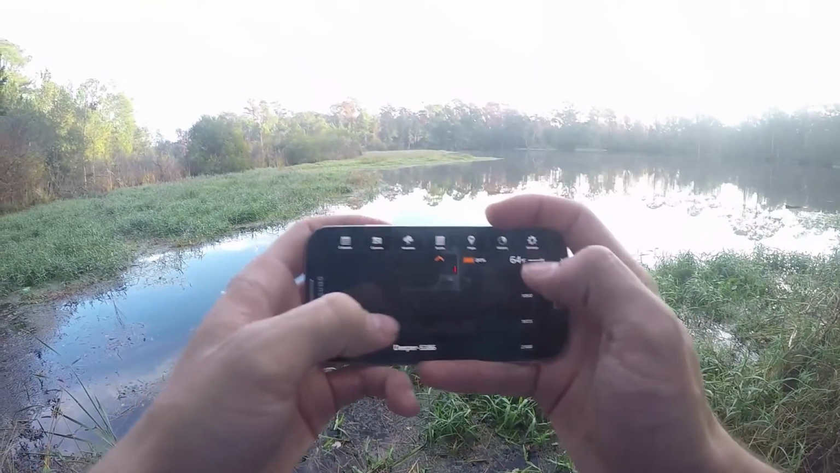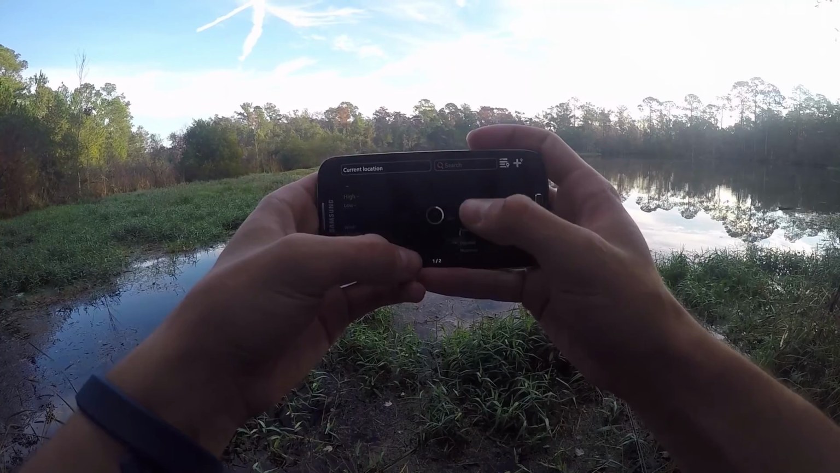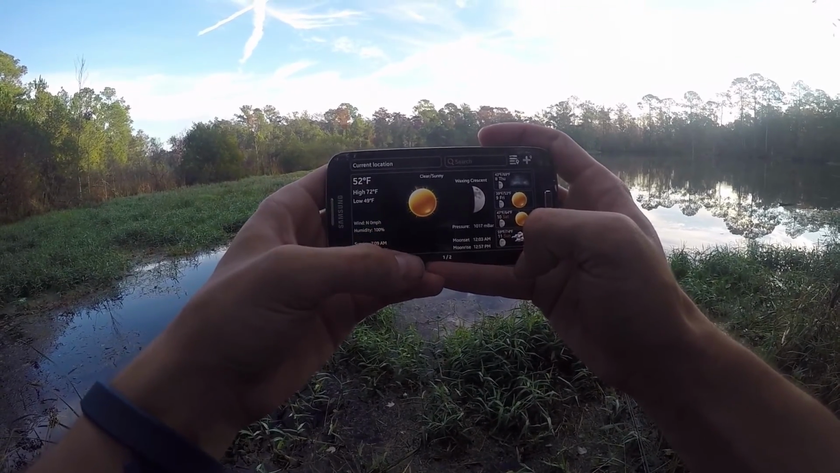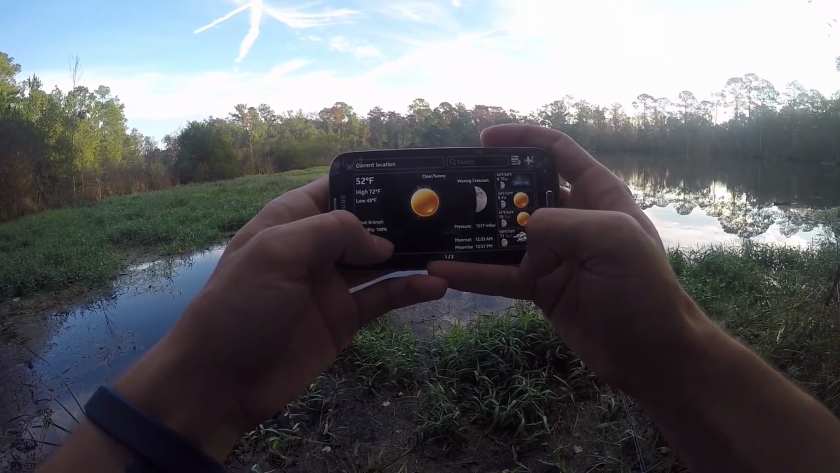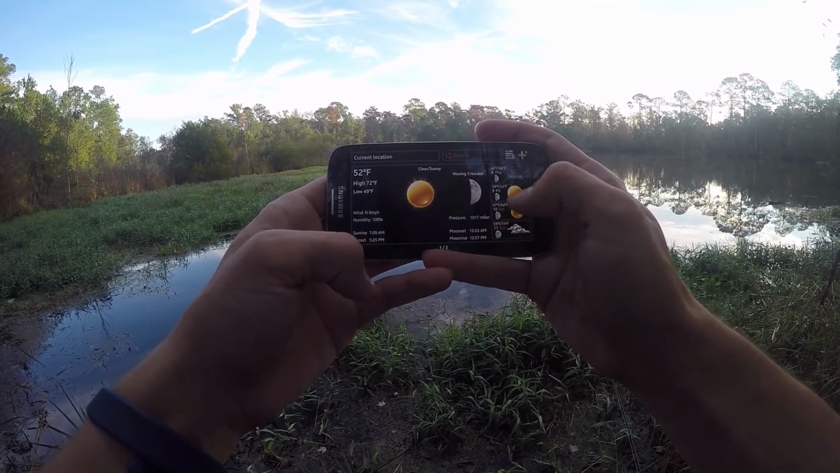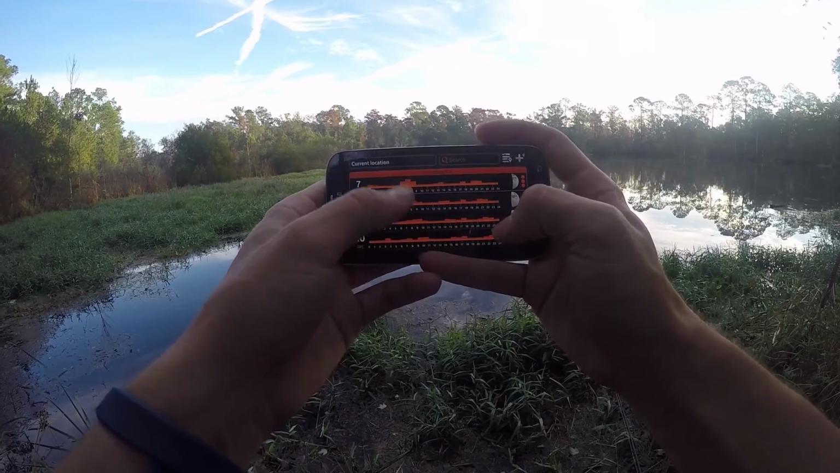Alright, so I don't know how well you guys can see this, hopefully you can. It'll show me the weather for my current location, 52 degrees. Wow, colder than I thought. High of 72 today, low of 49. Not a whole lot of wind, 100% humidity. It shows me sunrise, sunset, moonrise, moonset. That's pretty awesome. And then if I go look at the calendar, it'll show me the optimal times to be fishing.